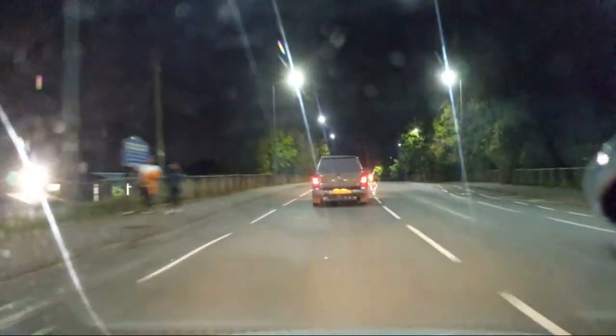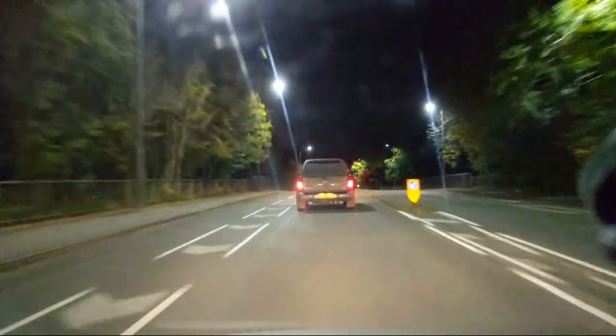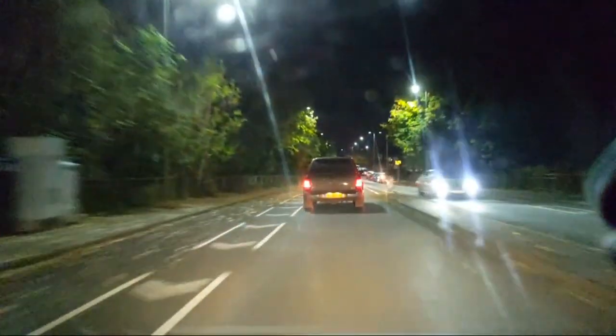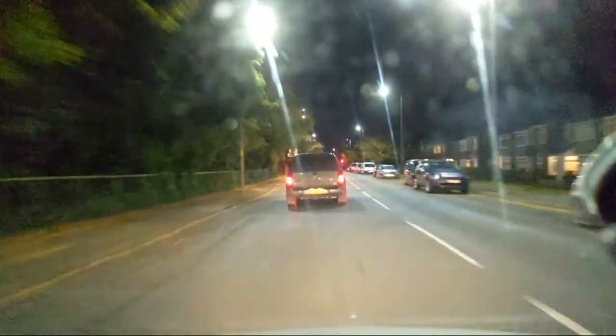So I can imagine that it's going to do the same again, which could be interesting because there could be cars coming the opposite direction who are turning right. Oh, the lights are on red at the minute, which means they'll probably be on green by the time we get there, so that's not going to happen.